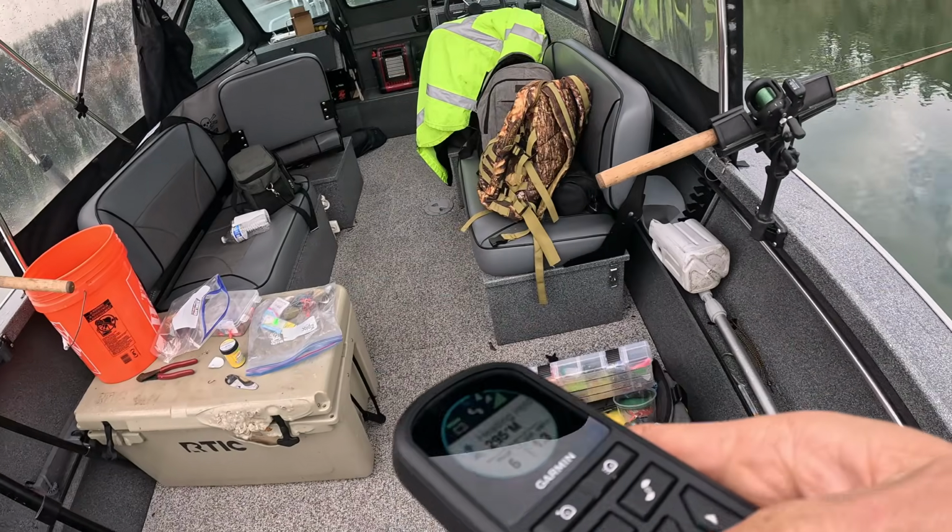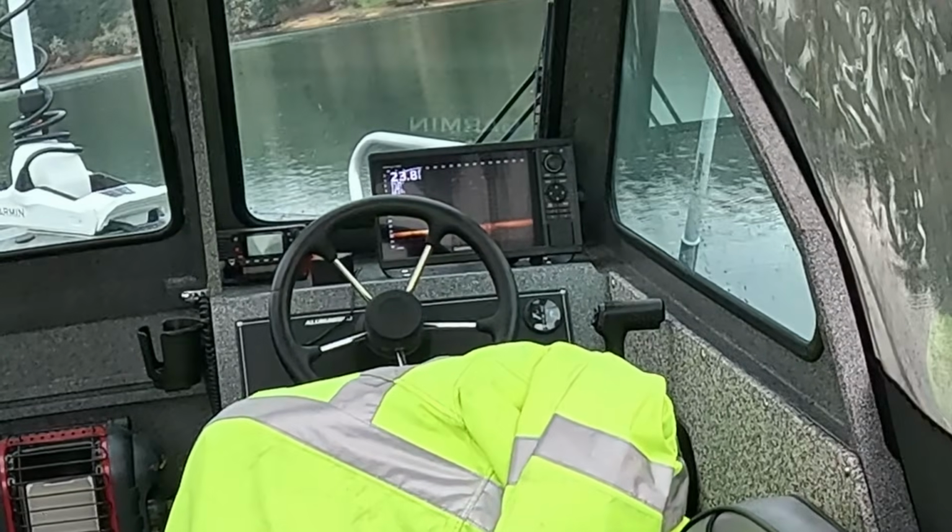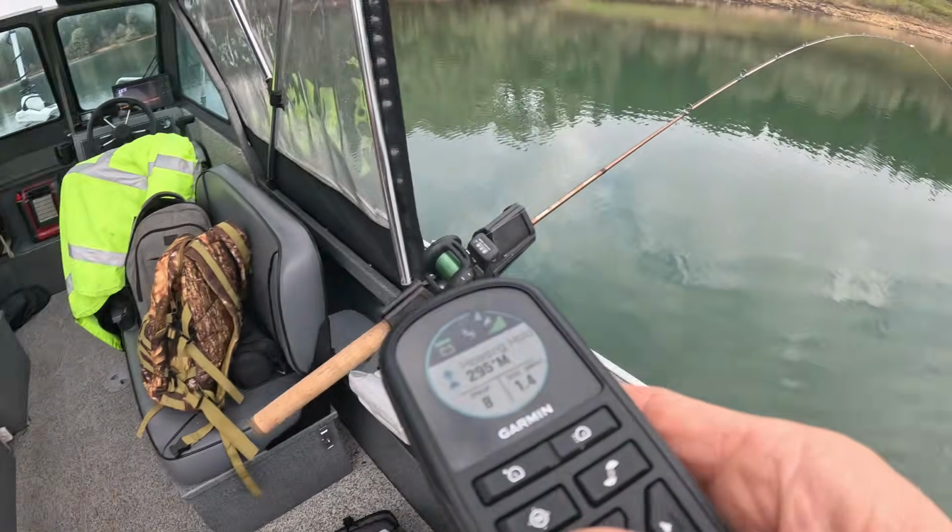Oh shoot, look at that, dude. Fish. Ton of fish. This was the first school of fish that we actually saw come through on the LiveScope.